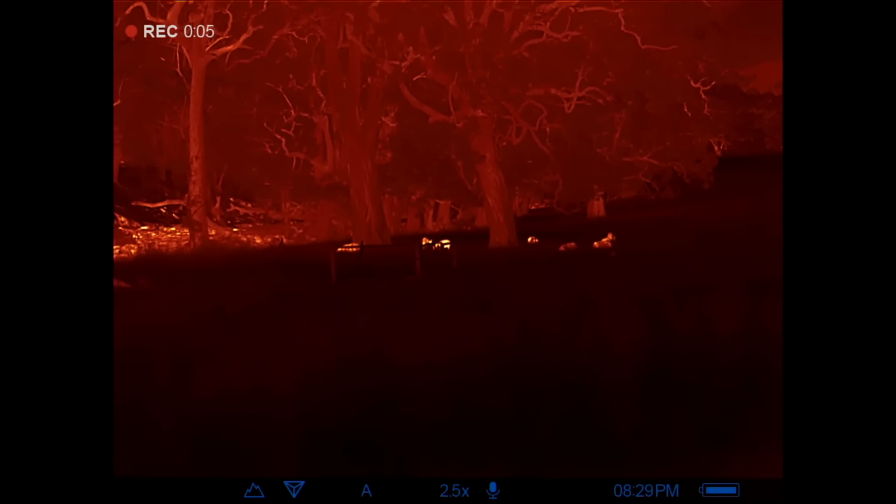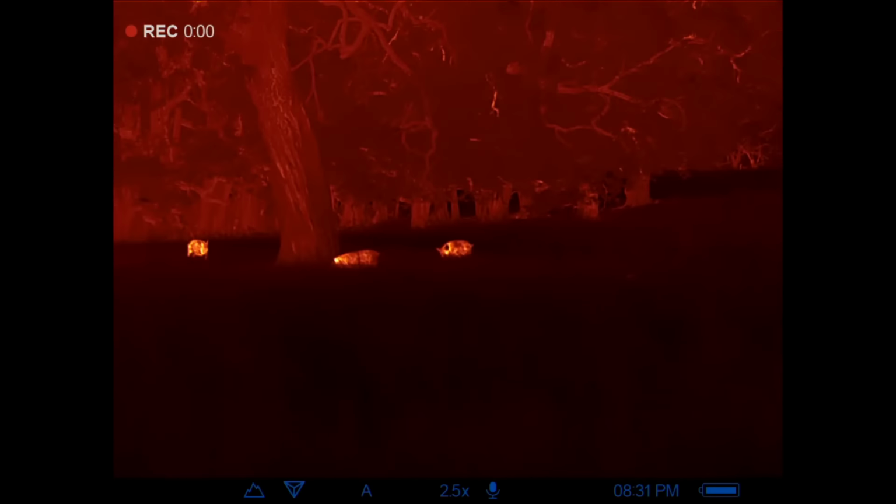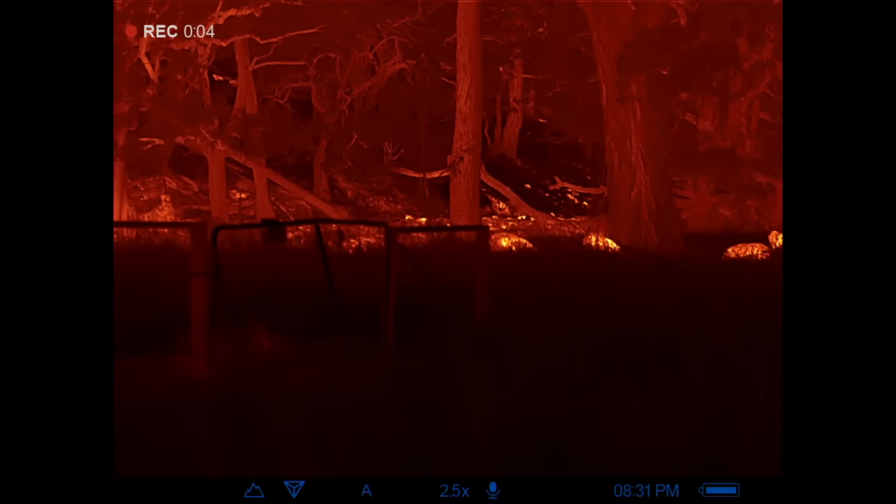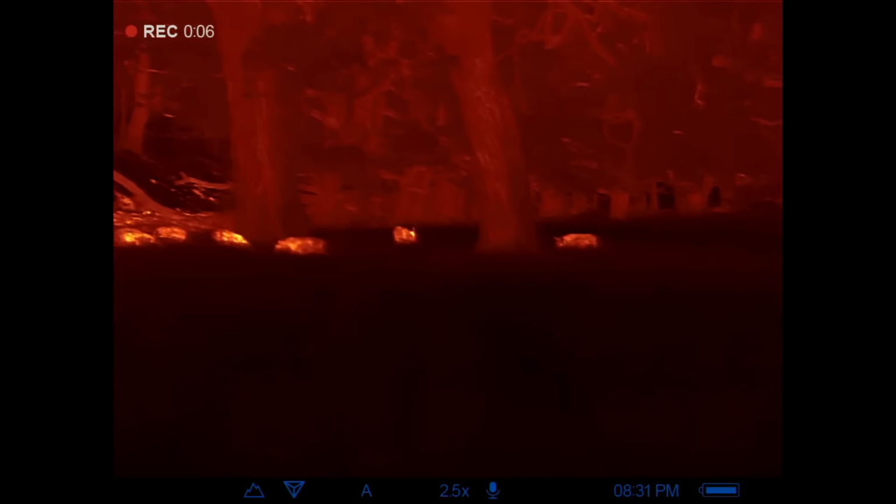Decent sized mob of pigs. Getting closer now, probably about 70 metres. Try and get them before they cross that bloody creek.